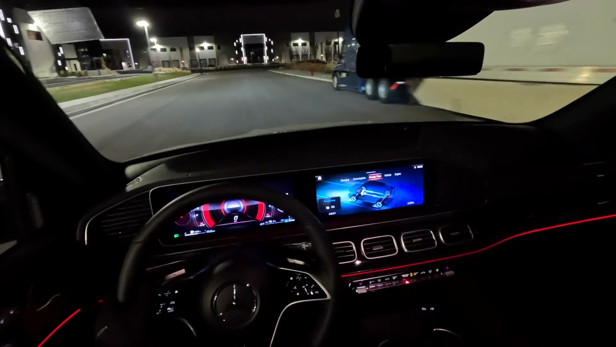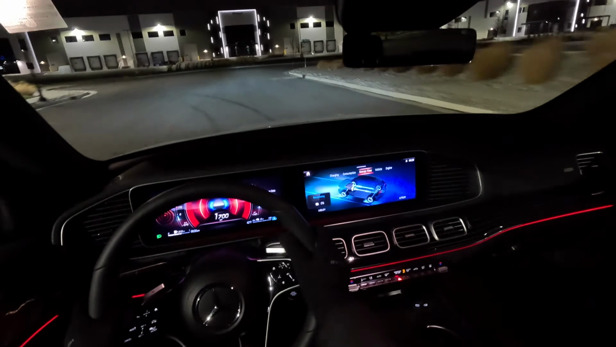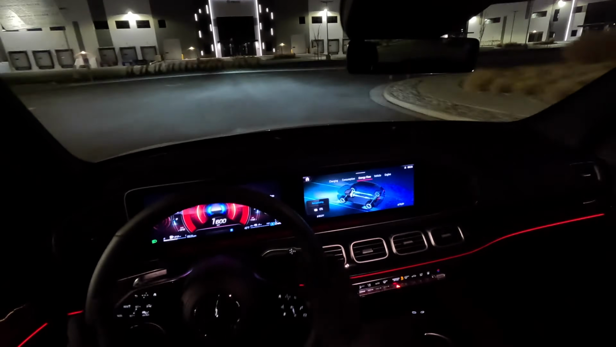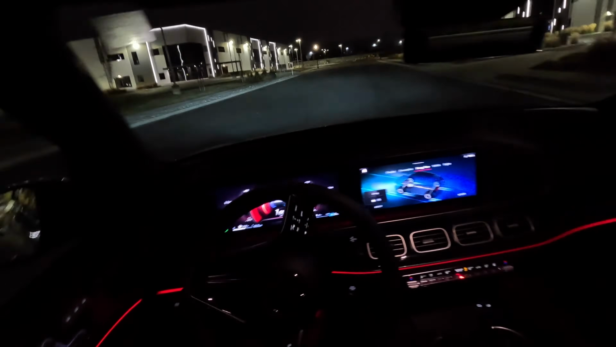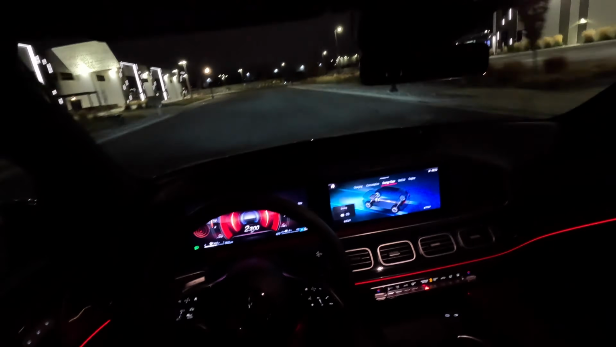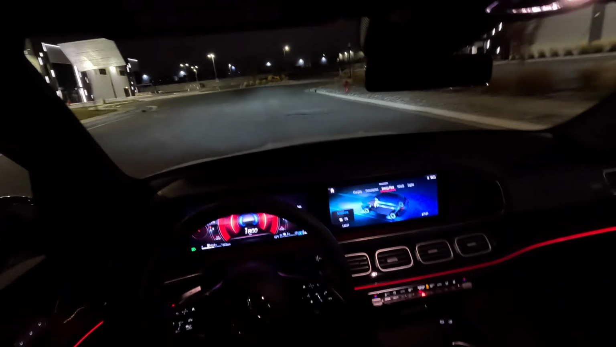There is also the energy flow. Shows you the recuperation, which means that as you brake, there is energy transfer from the braking action to the motor in the car.